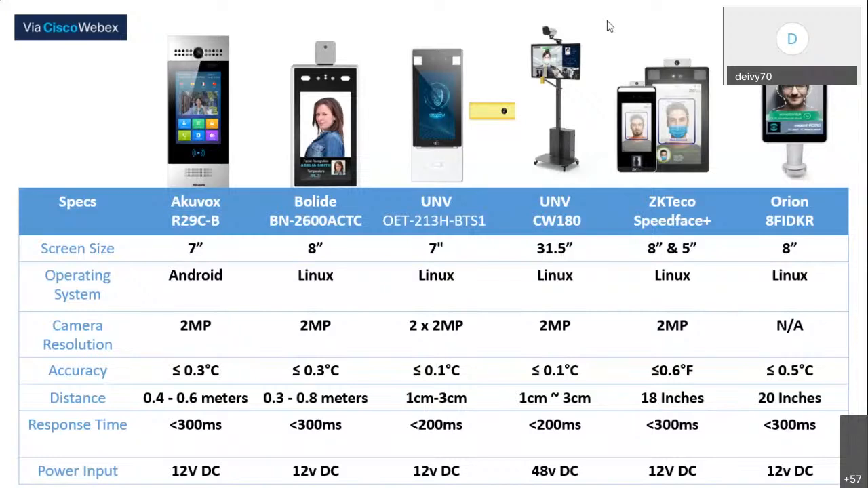The ones using the black box can mass detect temperature, and they need that black box to differentiate from the atmosphere. But with this one, you're putting a palm or a face so close to the camera and the temperature sensor itself that there's not really much distance between you and the camera.